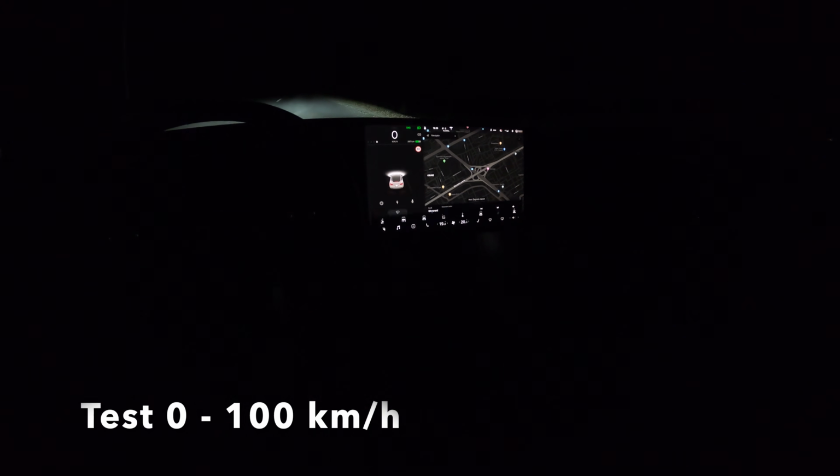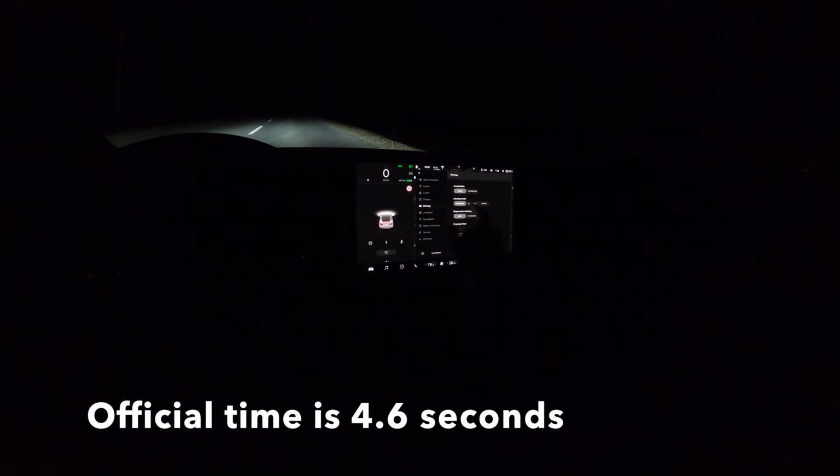Okay guys, no street lights. This is the long beam, this is normal. We're going to put the car into standard driving. This has a little bit more kick down, so there's no launch control. You just press it all the way. Wow, that was fast.